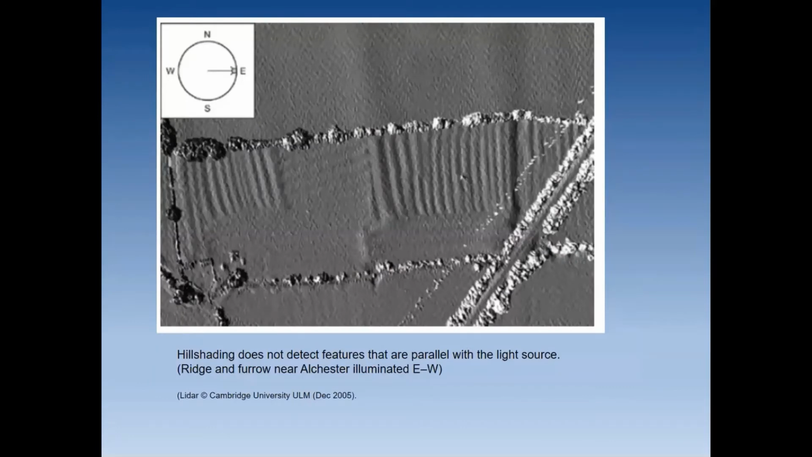So we also have to be careful when we're using our techniques. And again, this is an old image of how hill shading, which is a brilliant technique, you need to use it from multiple directions. Now, basically with hill shading, we're taking our LiDAR data, which is heights on the ground, and then we are modeling it by casting shadows with the sun in particular directions.